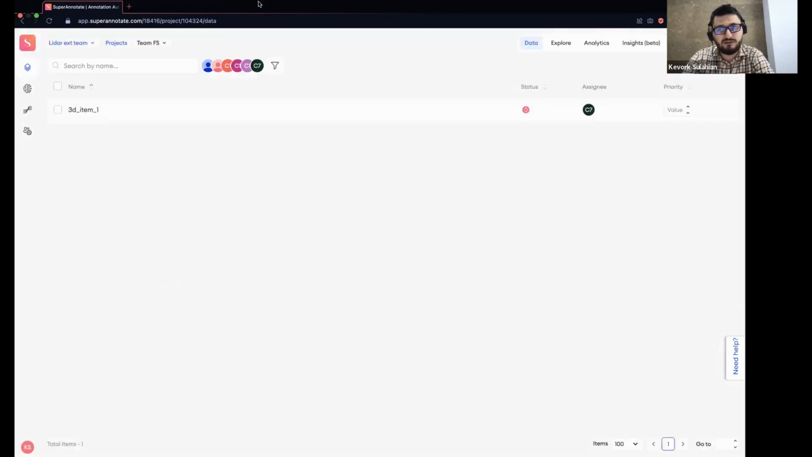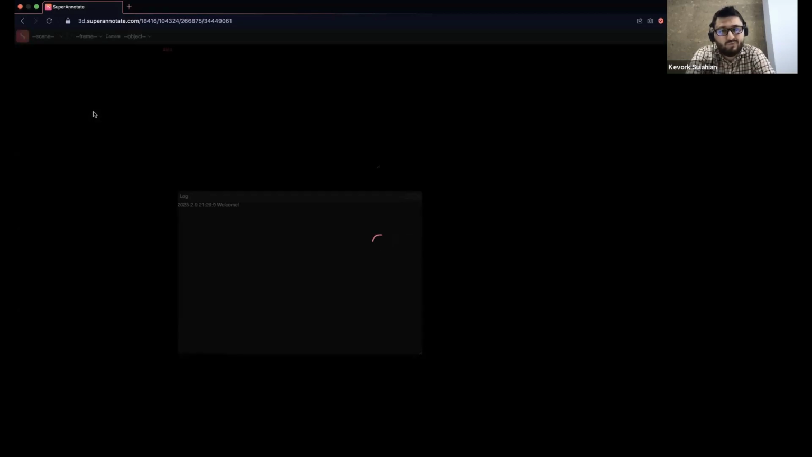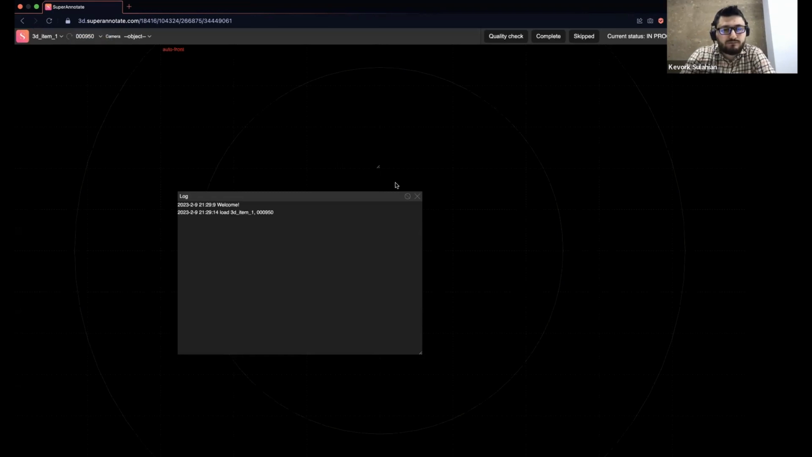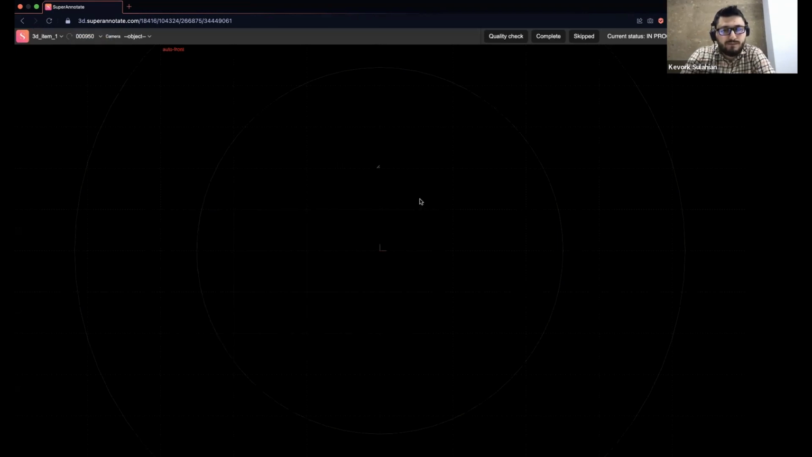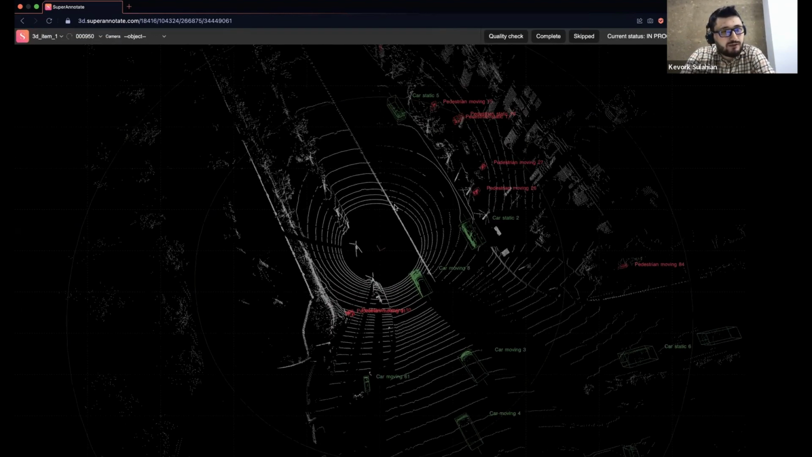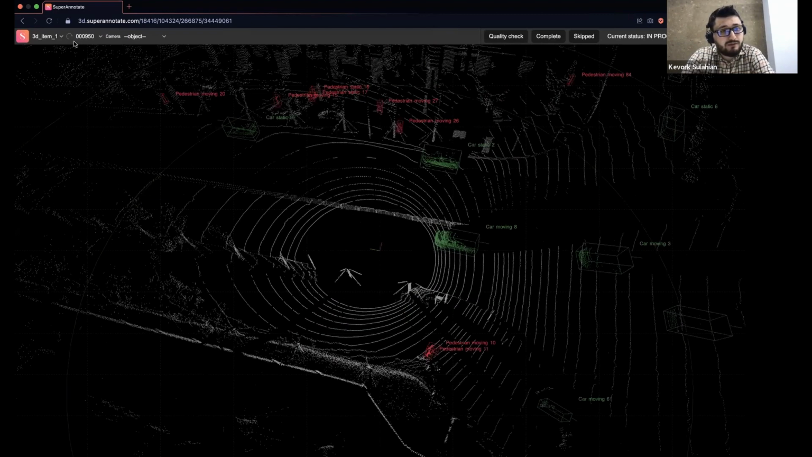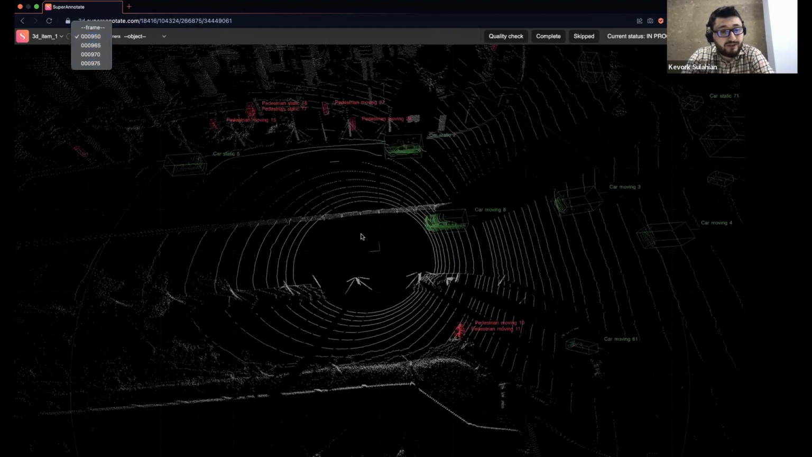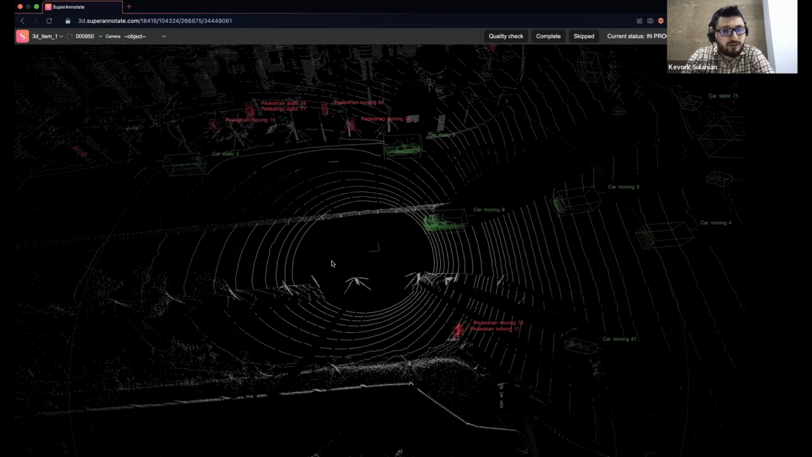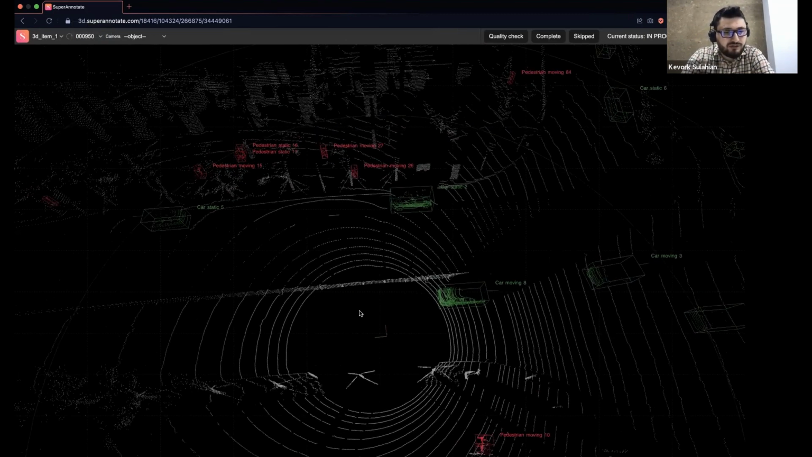But let's just dive into the editor. Yeah, this is a scene of, again, autonomous driving, where we actually have 4 different frames only. And I have done some annotation already. You can see the humans, the cars that are moving.